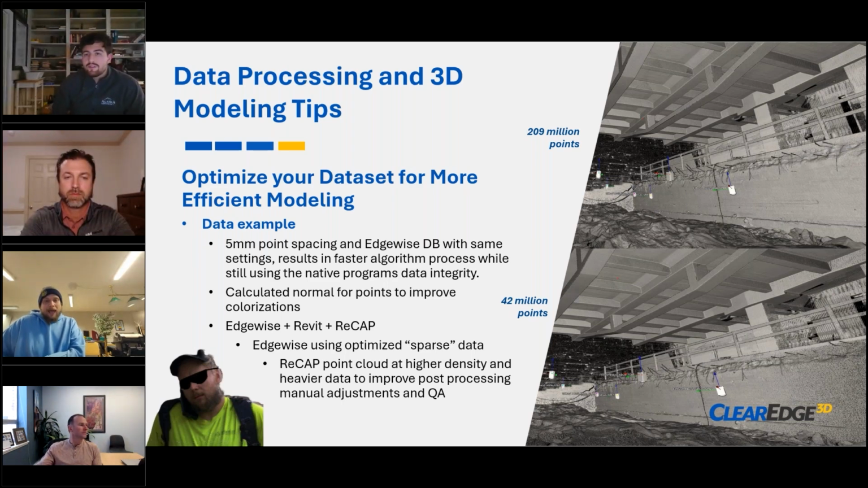So, optimizing those clouds. When we're trying to map out the crown points and the concrete on the ceiling and everything, do we actually need 209 million points? Because we can produce the same accuracy by eliminating as many points as we can without losing accuracy and detail.